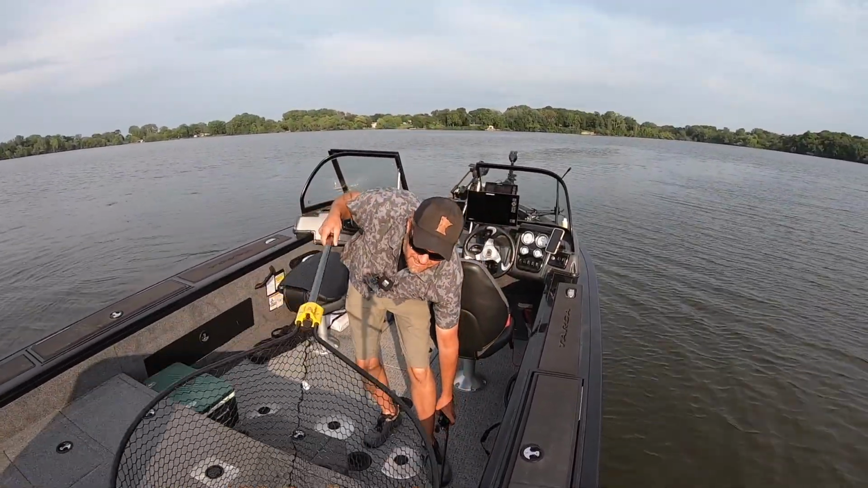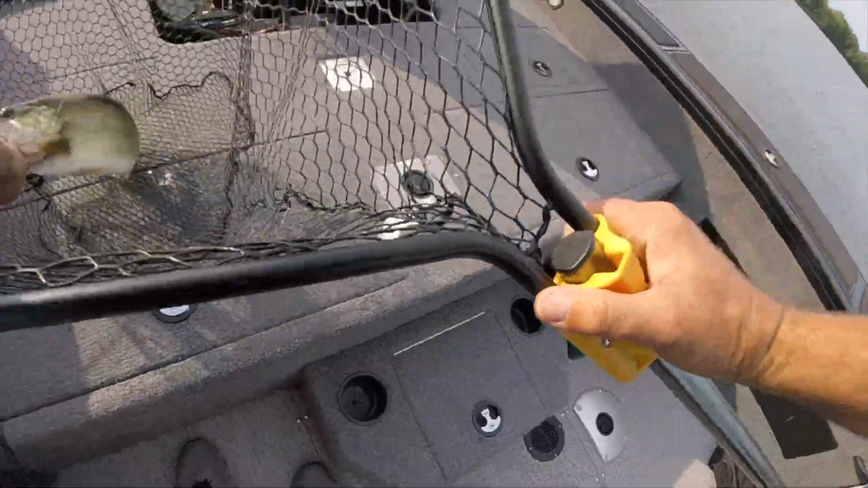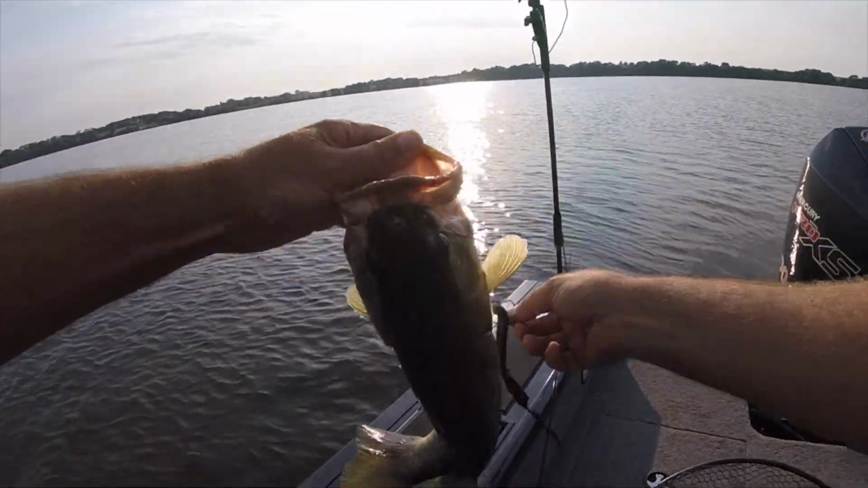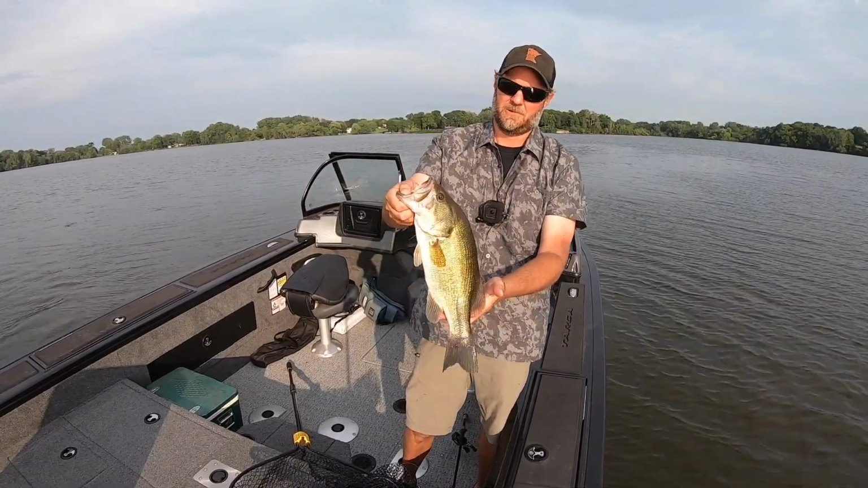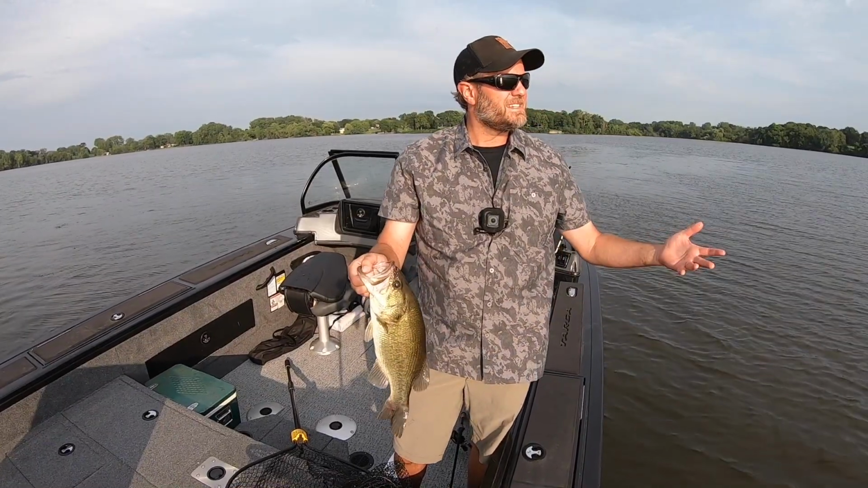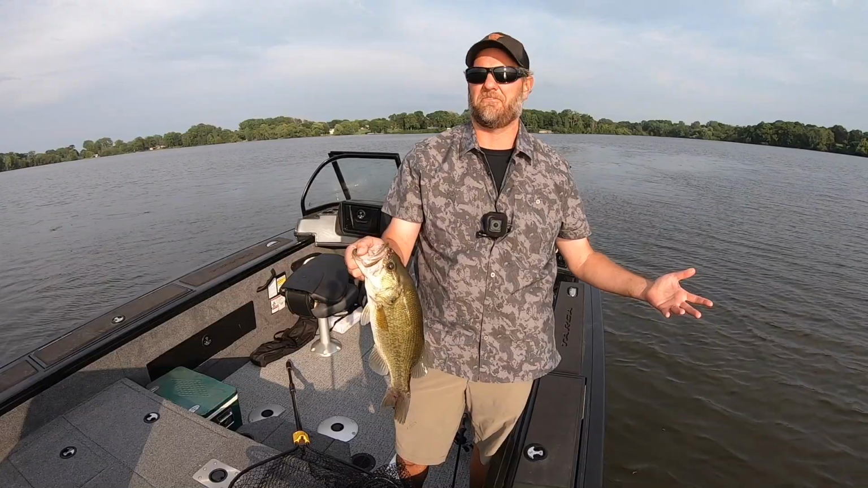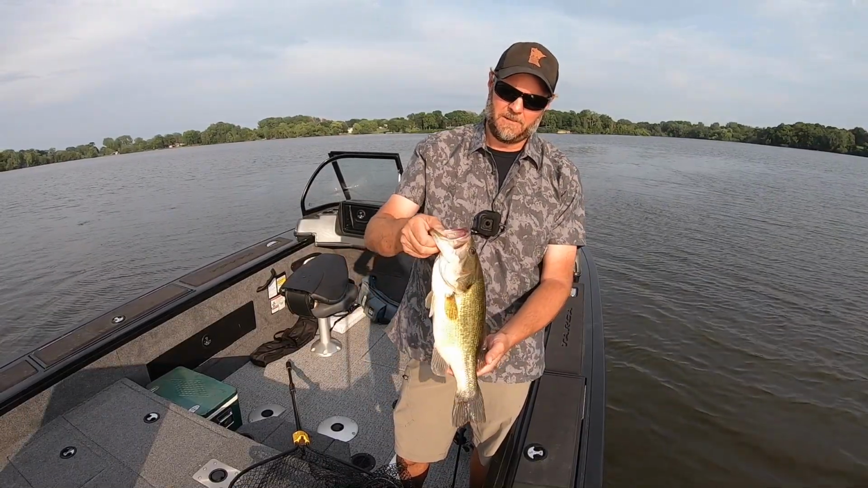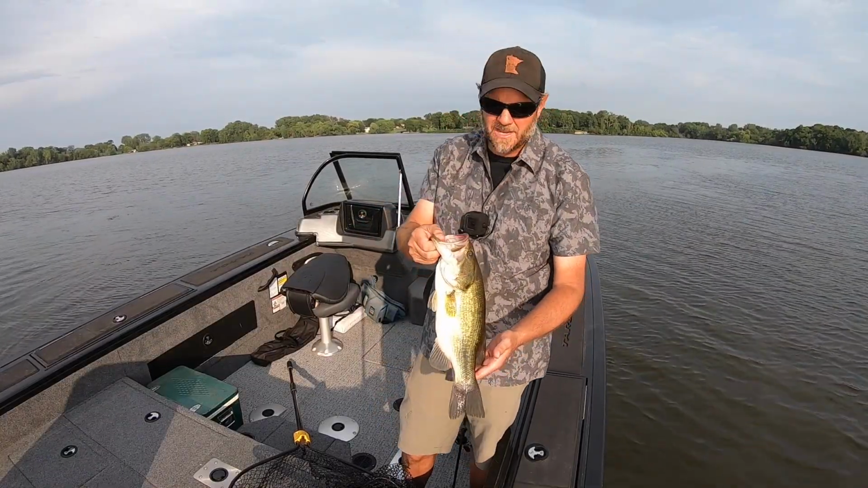I was kind of tickling, like I said, the outer, the deeper perimeter of the hump, but I think they're more shallow. It's crazy. Like I said, I think the deepest part of this body of water is maybe like 12 feet. I don't even know if it's 12 feet. It might be just 10. It's crazy. So they're shallow. I don't know that for sure.